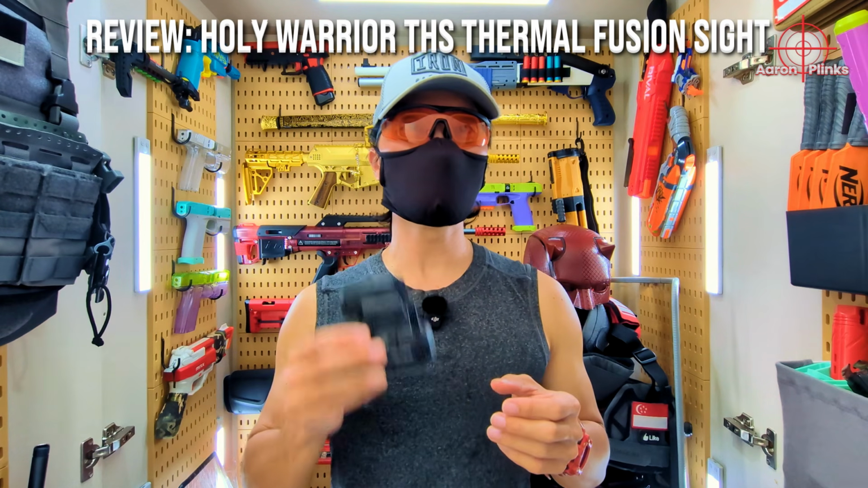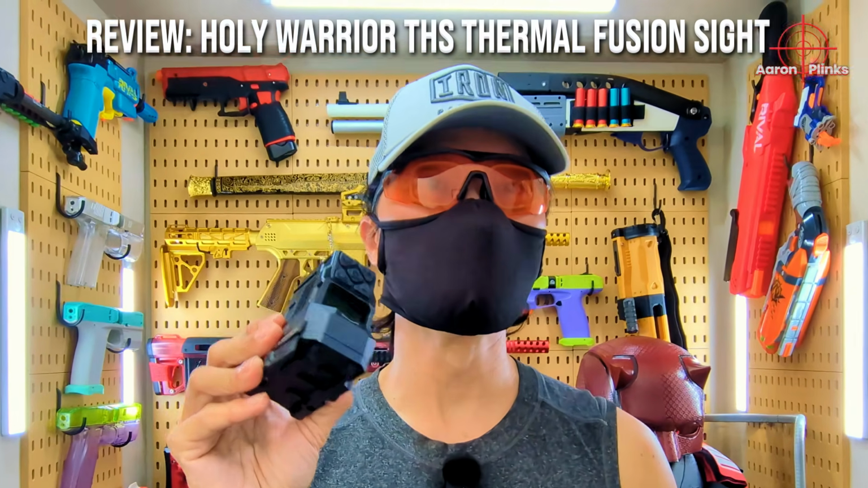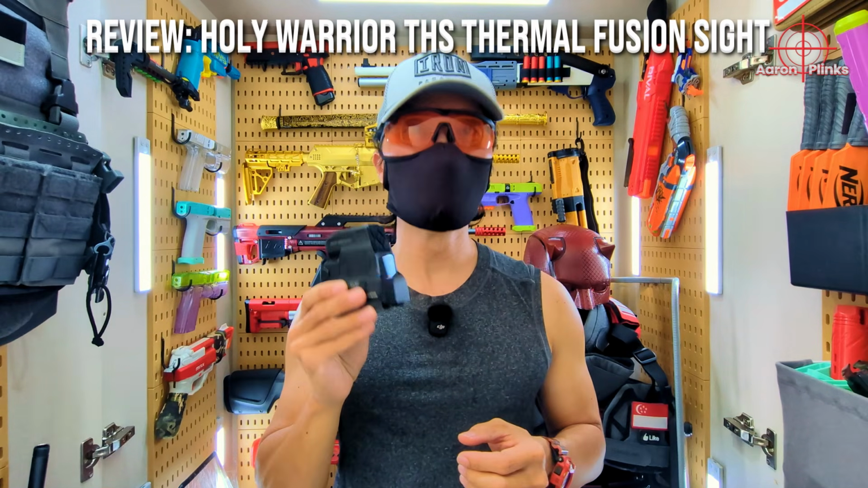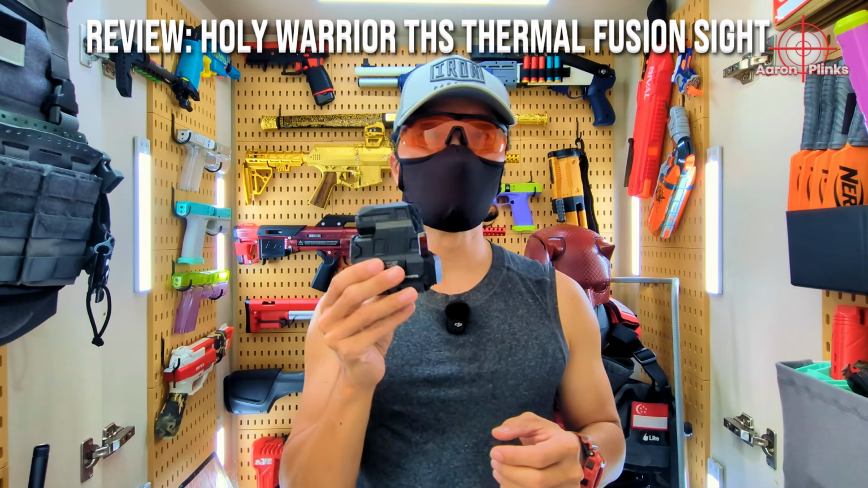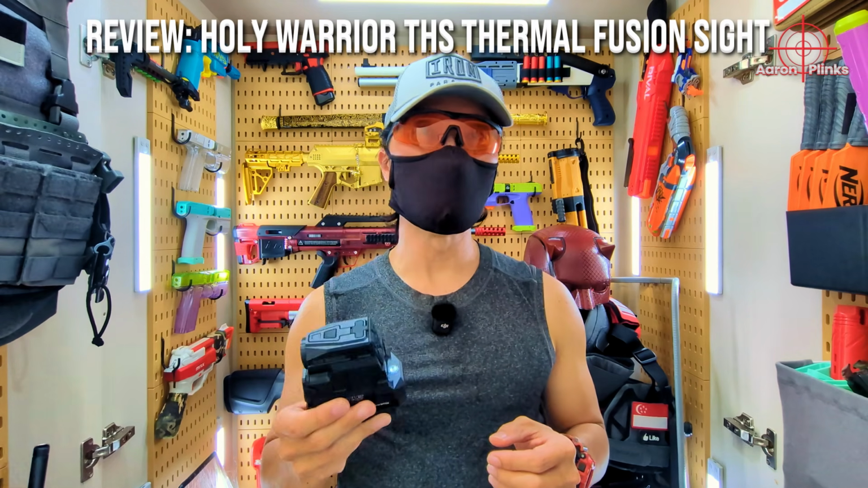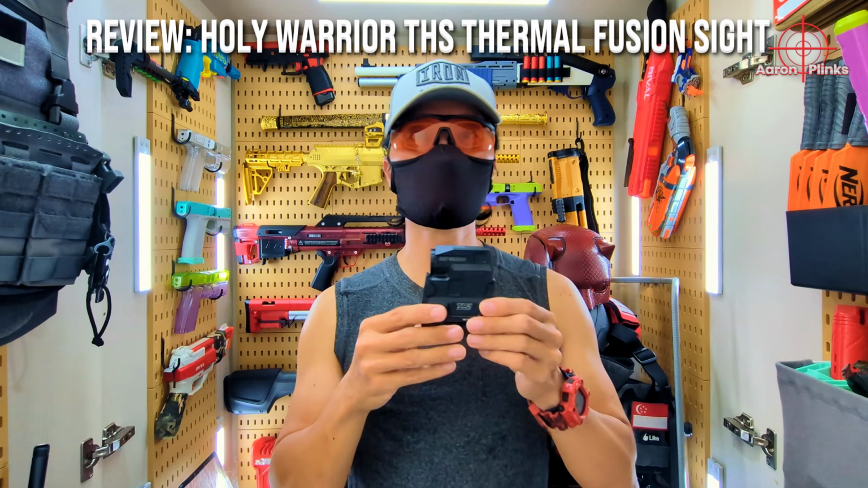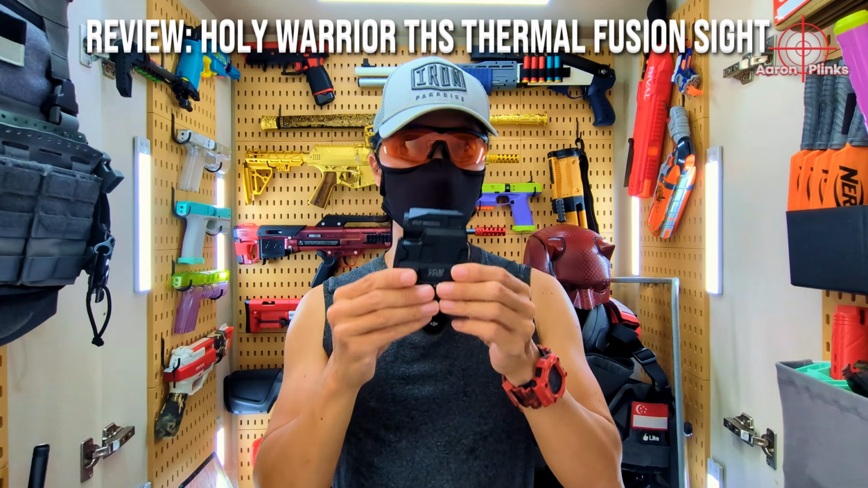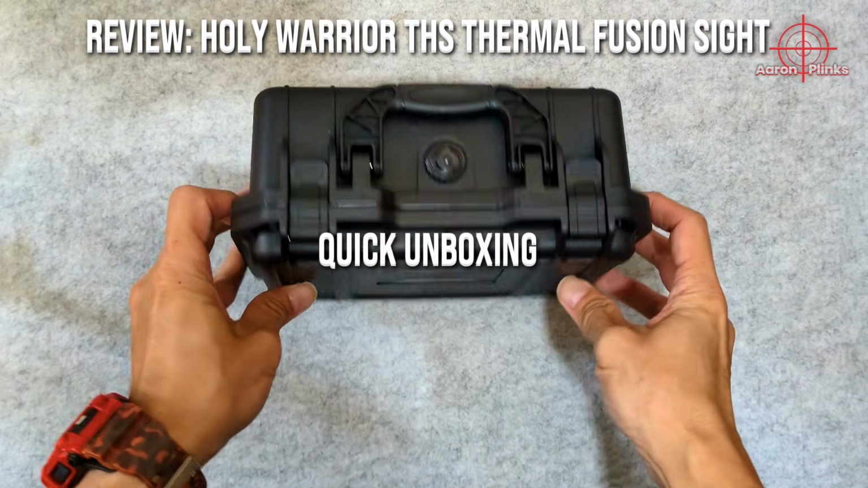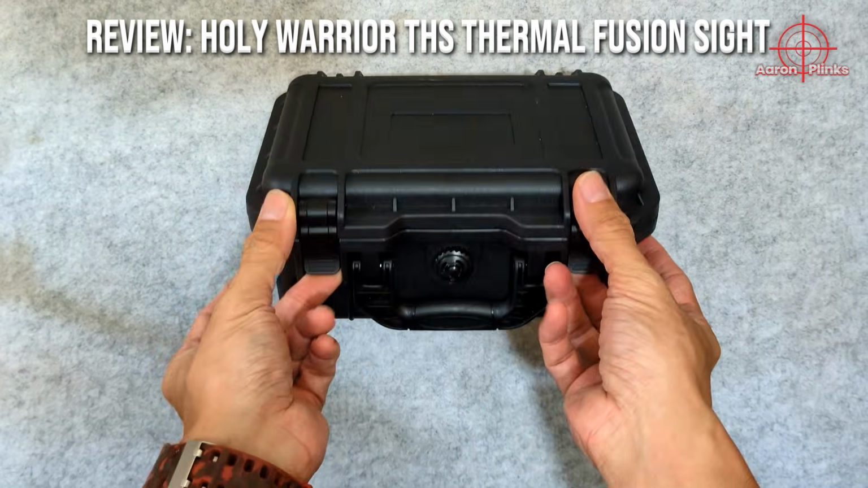In terms of price, IFB is selling this Holy Warrior thermal fusion sight for 1,700 Singapore dollars. Yes, 1.7k. The Real Steel one is selling on Amazon USA for about 1,600 US dollars. This is the only price comparison there is between this simplified replica and the Real Steel version. I'll talk more about the price after we go through these sight's functions. The Holy Warrior thermal sight came with a durable hard case.